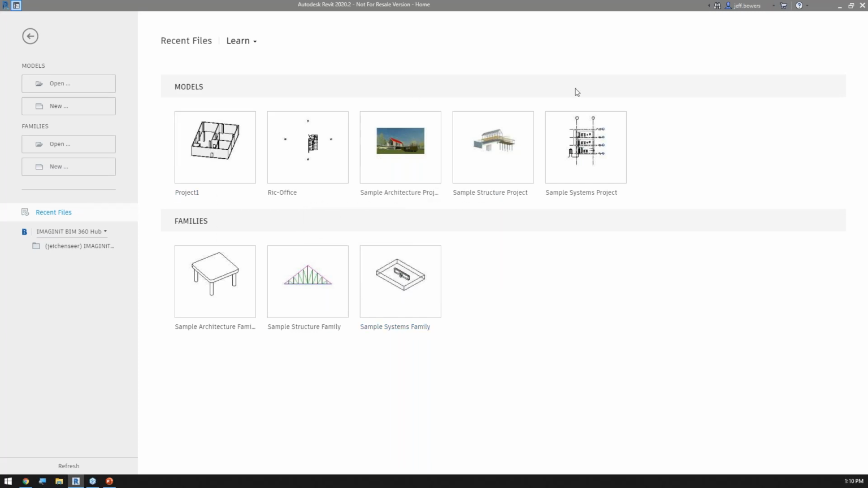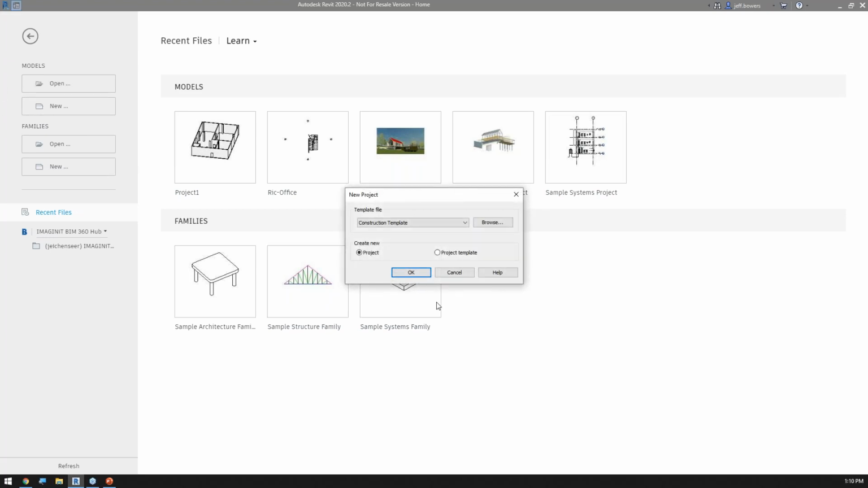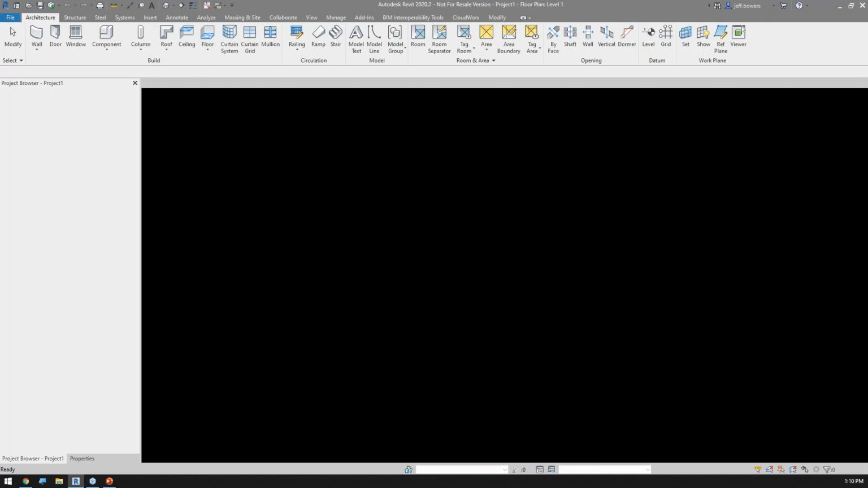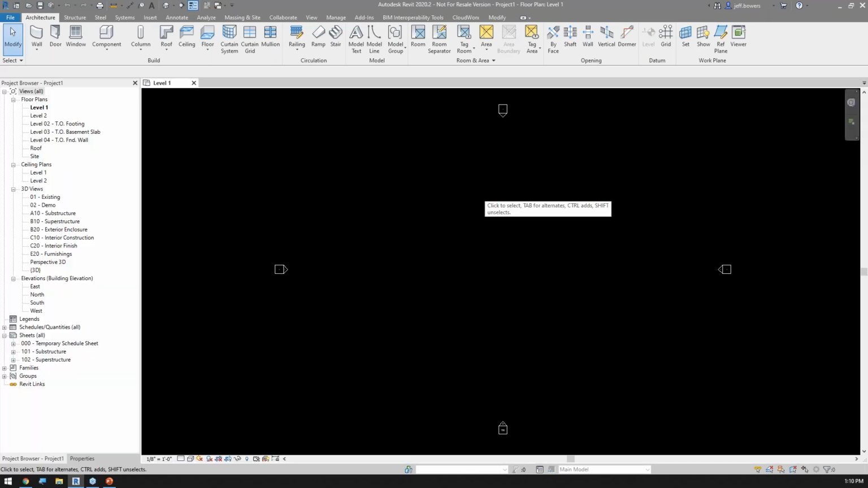So first things first, I'm in Revit. I'm just going to simply start a new project. I'm going to use the out-of-the-box construction template and start that project. Now, disclaimer, I'm color challenged, so I do have my background set to black. It's not because I'm madly in love with AutoCAD. I just need to be able to see that data.